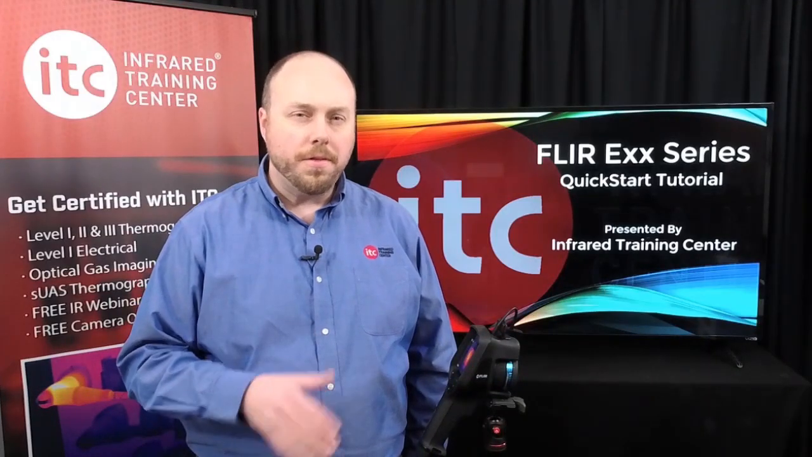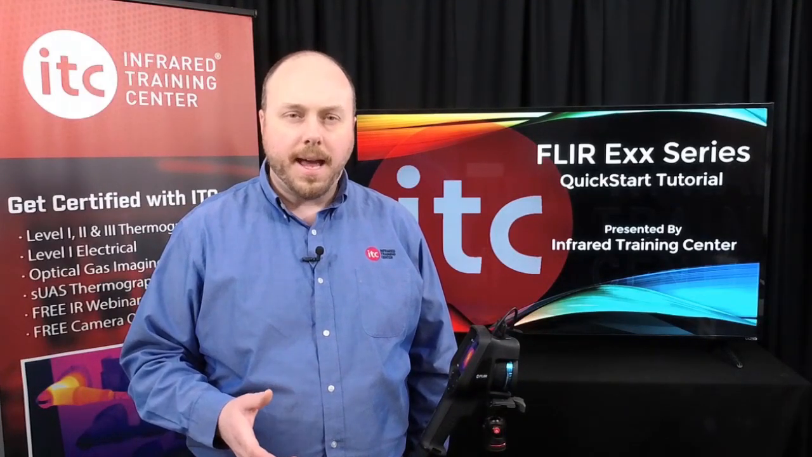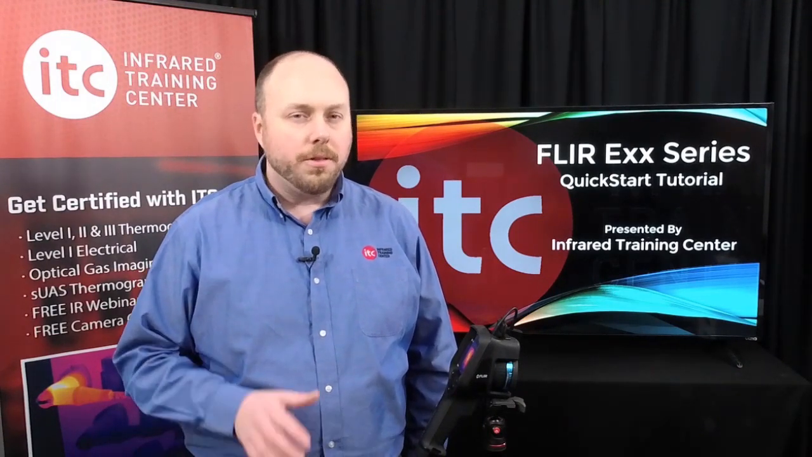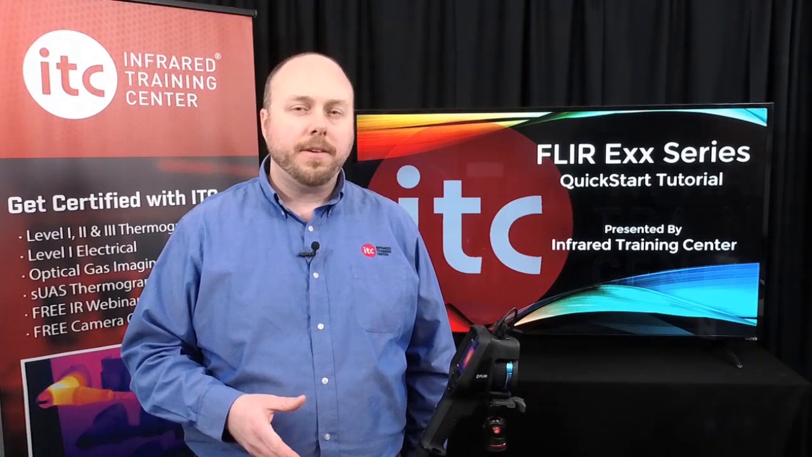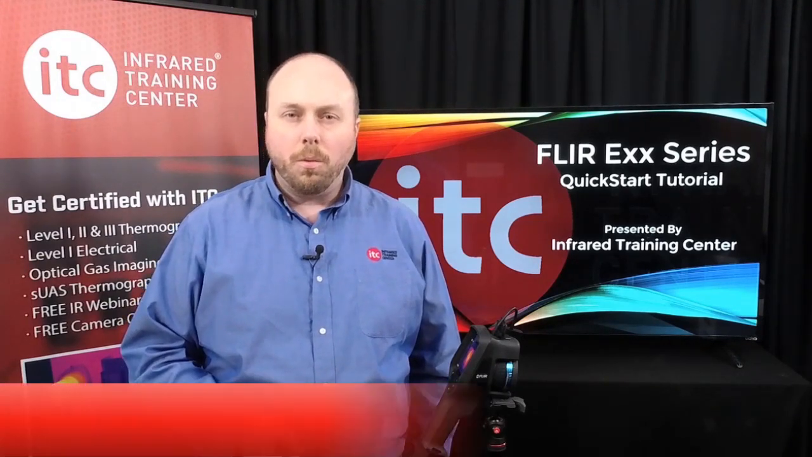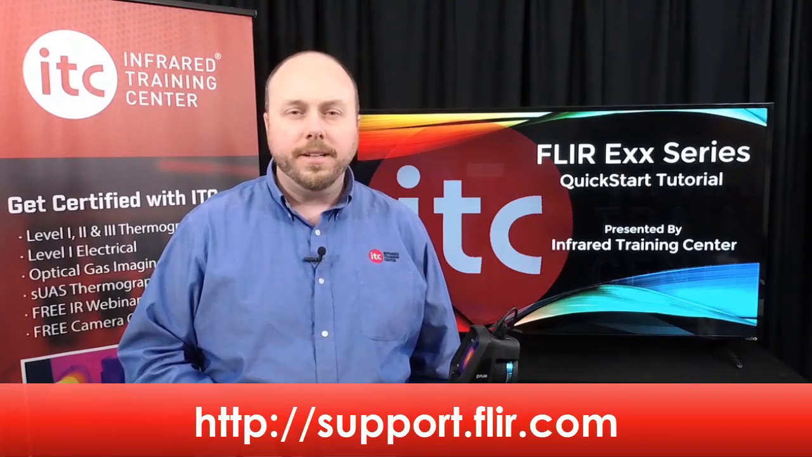It's important to know that this tutorial applies to all the infrared cameras in this series of thermal imager. And while they may look similar, there are some differences in the technical specifications for each one that you should know about. These can be found on the FLIR support website at support.flir.com.